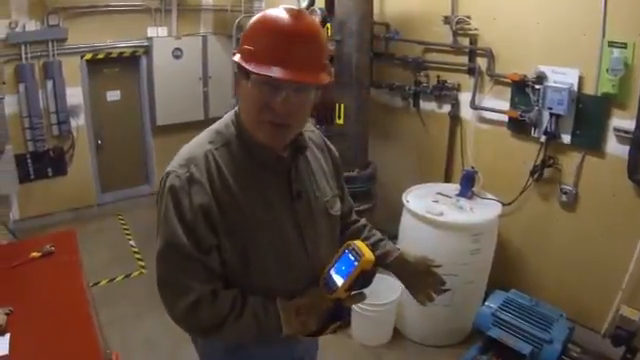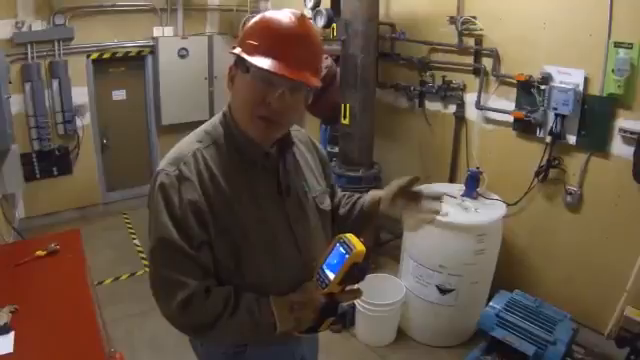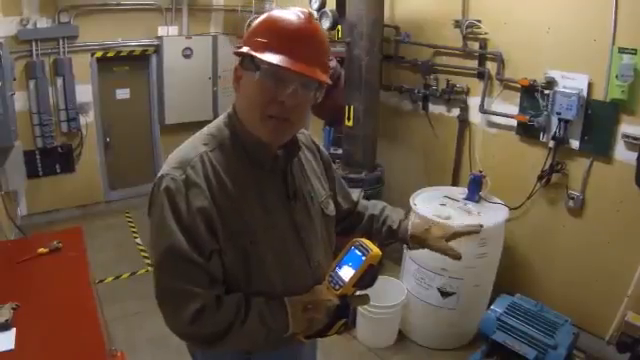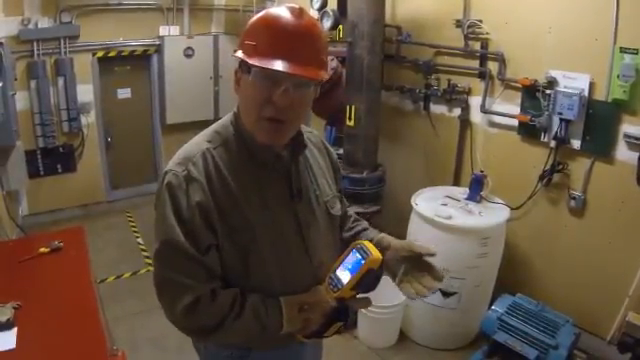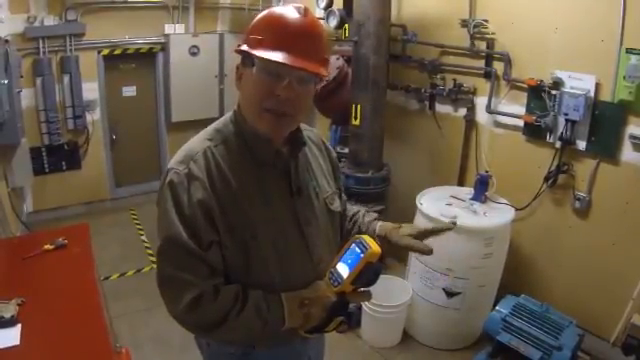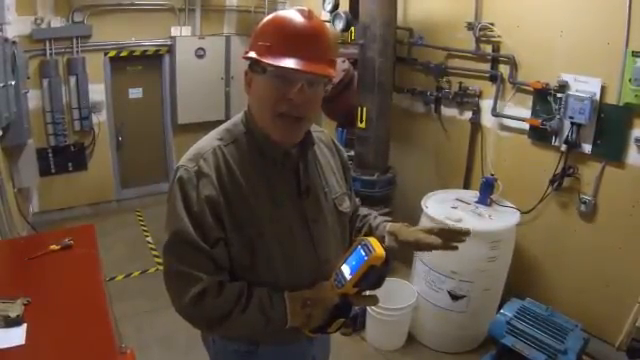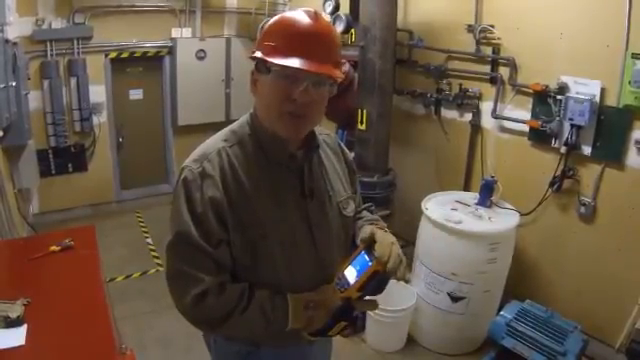From an electrical standpoint, you find a high resistance connection or something looks like it might be overloaded, you can use a clamp meter. If you're finding problems that are localized hotspots, might be a problem with internal windings, it's a good opportunity to use the power quality meter. It could be, as I said, transients, harmonics, anything like that. All of these tools work together in conjunction to help you better maintain your equipment and save energy over the long run. I hope this was helpful to you.